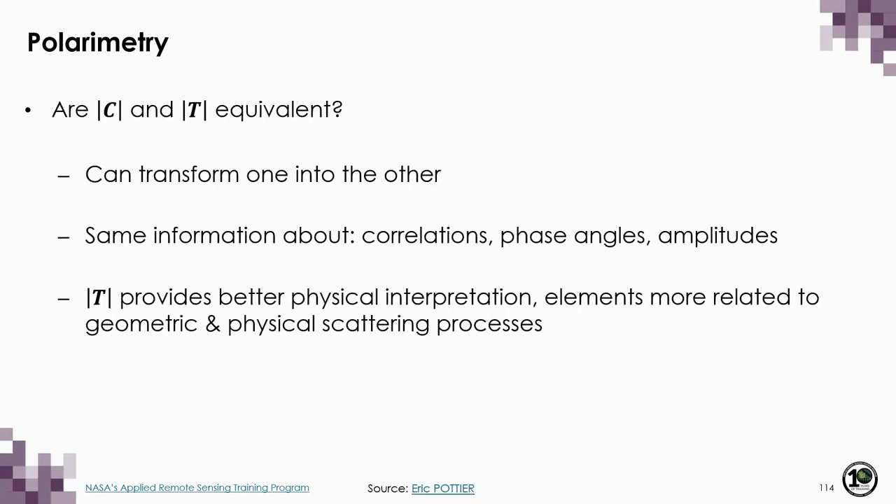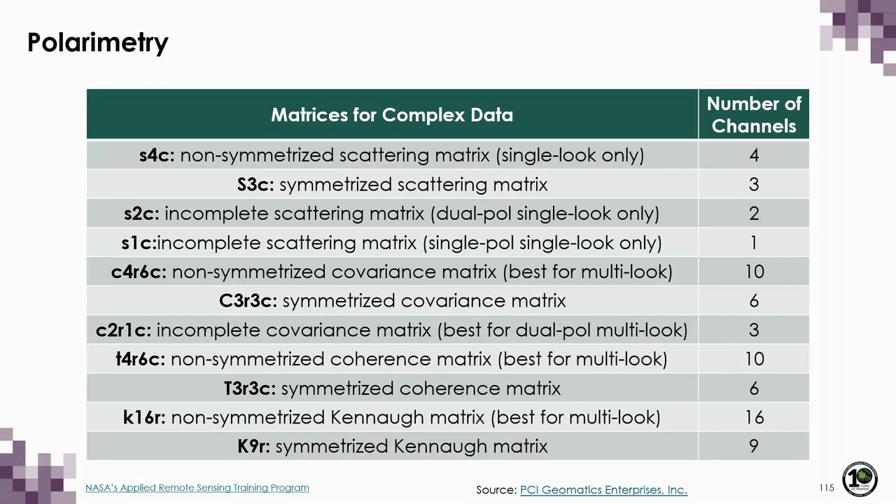So often the question is asked whether the covariance and the coherency matrices are equivalent. You can transform one into the other, and they contain the same information about correlation, phase, and intensity, but the coherency matrix does a better job at physically interpreting the scattering mechanisms from the target, and elements are more related to the geometric and physical scattering processes. But depending on what you're doing, you do have a choice to use multiple different types of matrices, and some matrices are more appropriate depending on the data type that you have available.